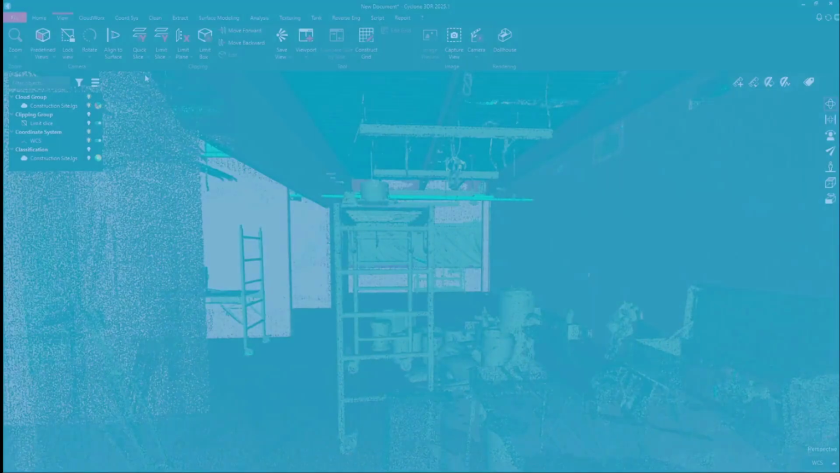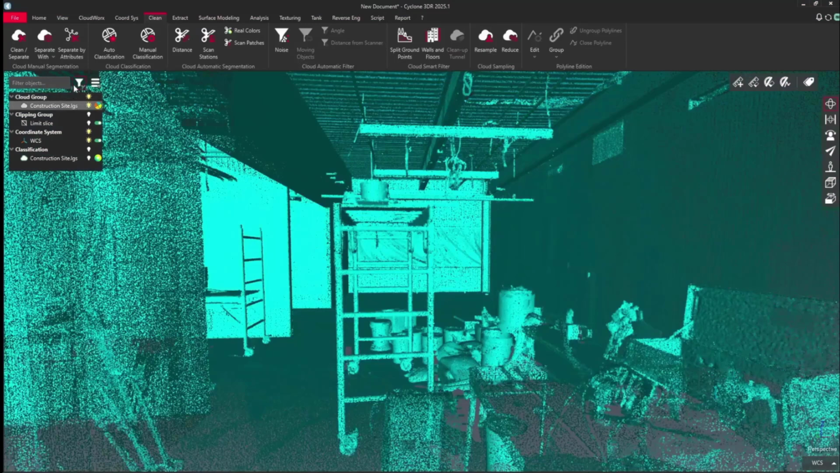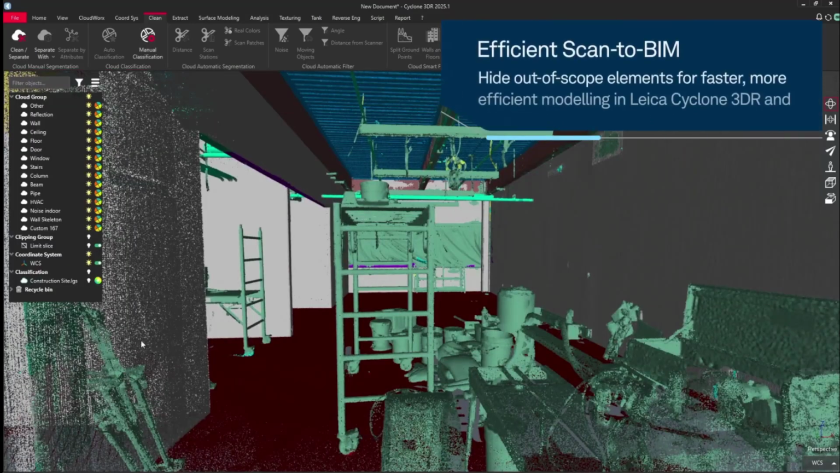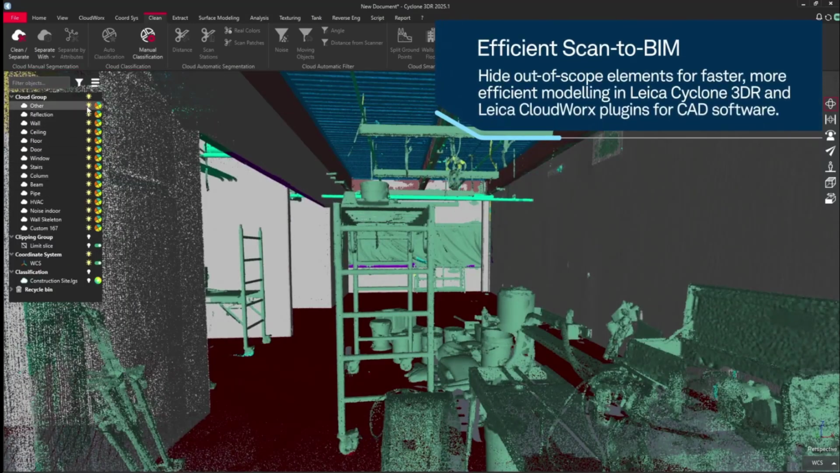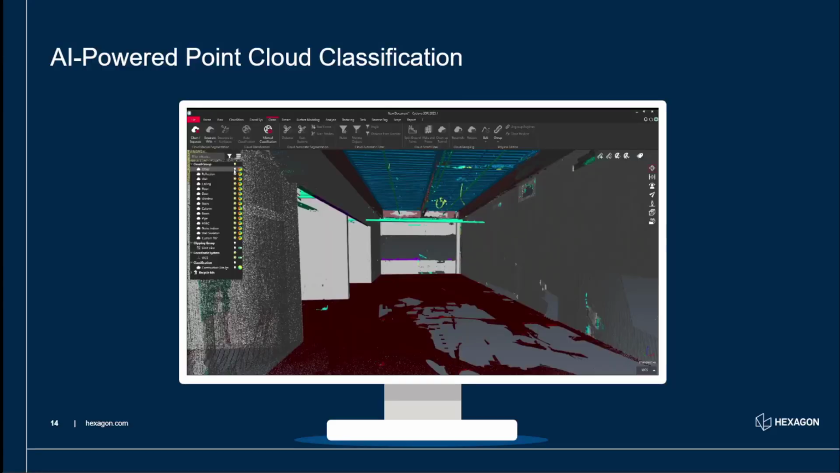So in this case, what we'll do as the next step is we'll stream that data from HxDR Reality Cloud Studio down into Cyclone 3DR in this case, or it could be CloudWorks. And you can see here now we can separate by attributes. We use classification, and then we've now got all of those point clouds split out, and they can be turned on and off. So in this case, we turn off the other layer, and all the noise has now gone. And that is the power of classification. We haven't had to do any manual ops to deliver that final point cloud result.